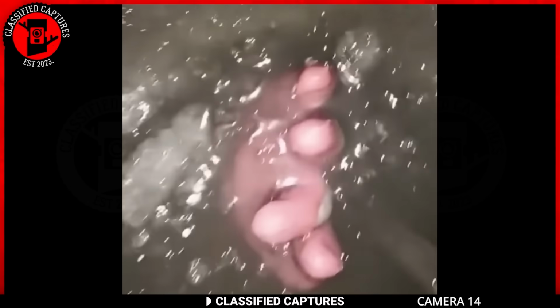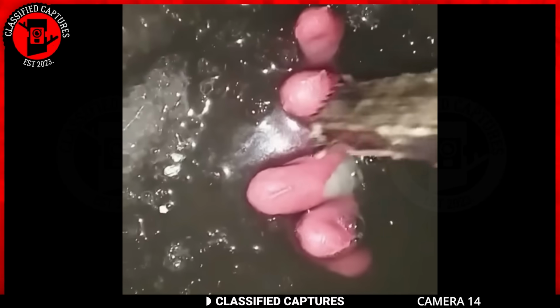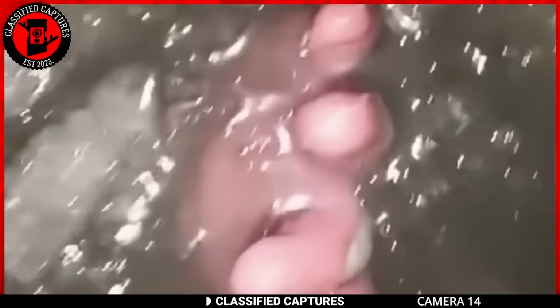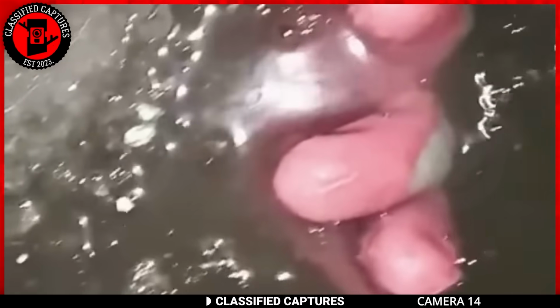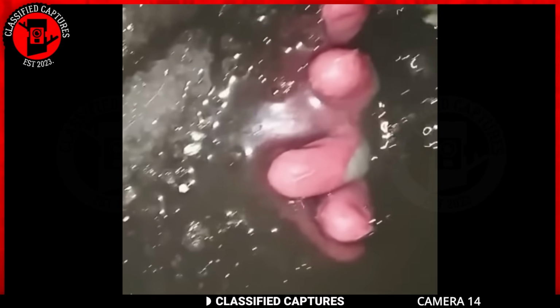Next, we have a puzzling discovery after a snowstorm. It looks like the hand of someone stuck in the ice-cold river. It's natural for anyone who saw this to assume someone was drowning and to try to help. As the person behind the camera investigated and gently poked at the glove, things took a rather unexpected turn.